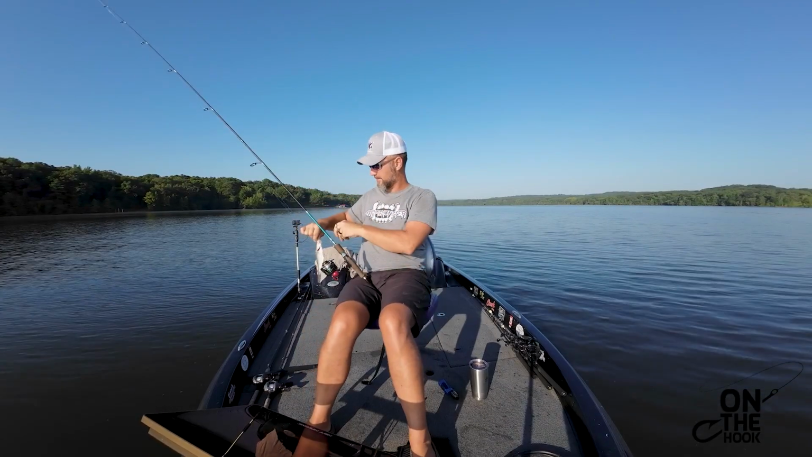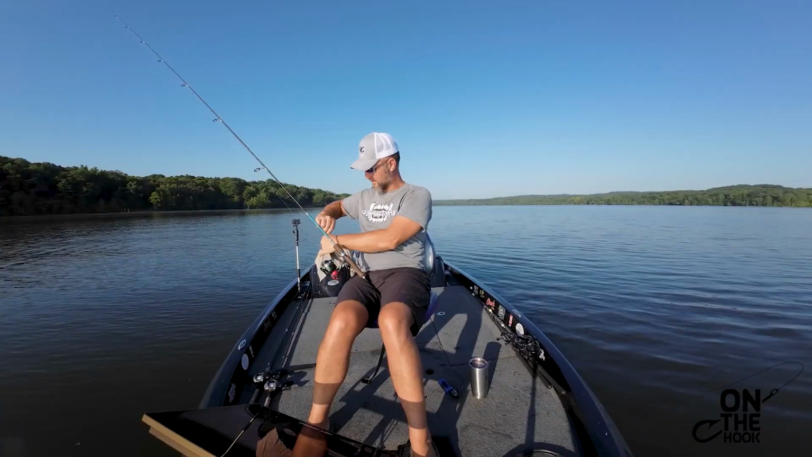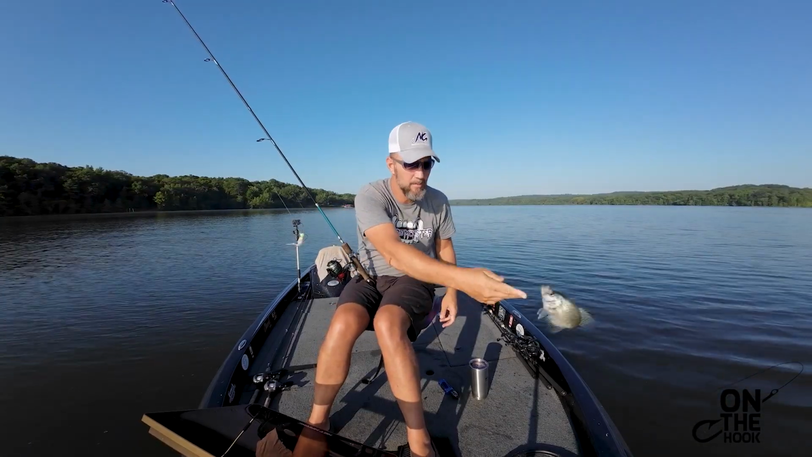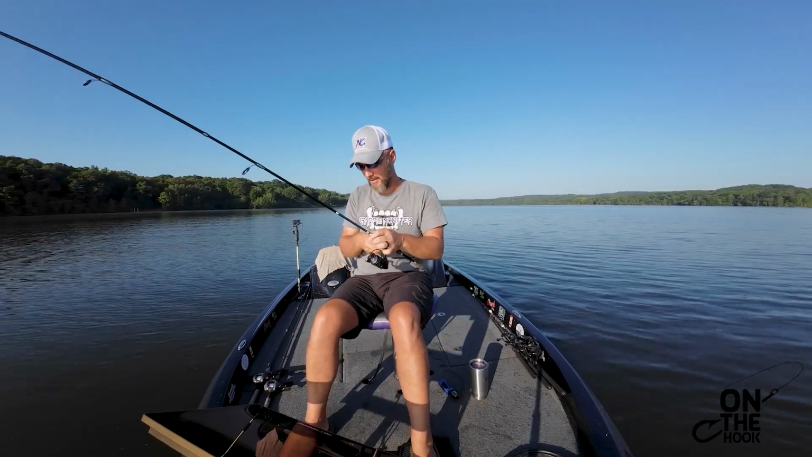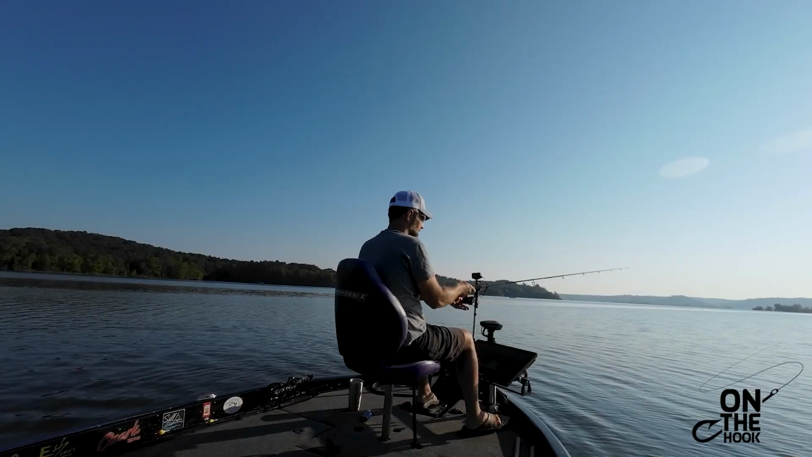There's a black crappie. Oh man, you got that on my glasses. Not cool, party foul. Black crappie, he's going back. He's a little bit small. He might have been 10 inches, but I haven't had to measure none of the rest of them, so I don't care nothing about measuring any of them.